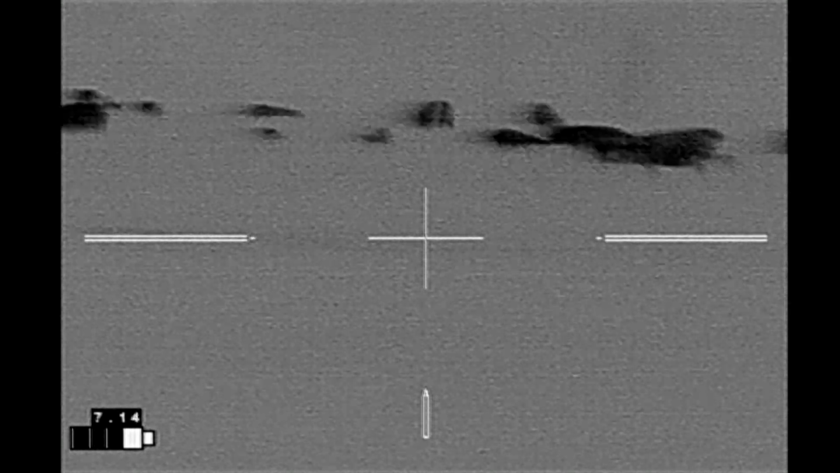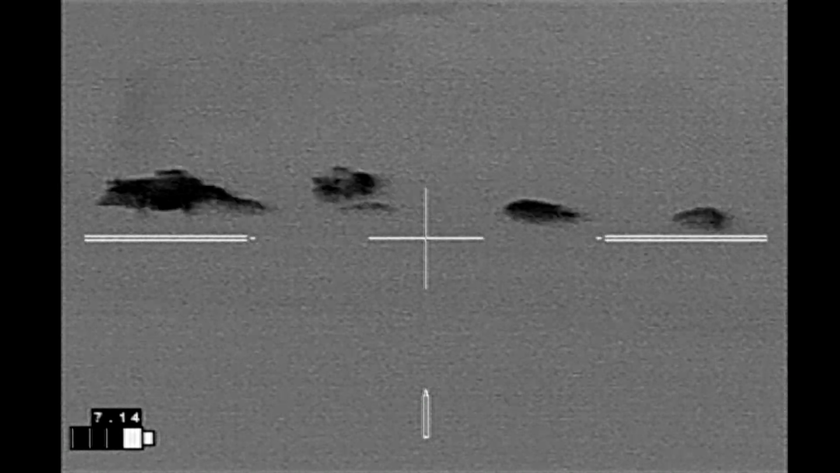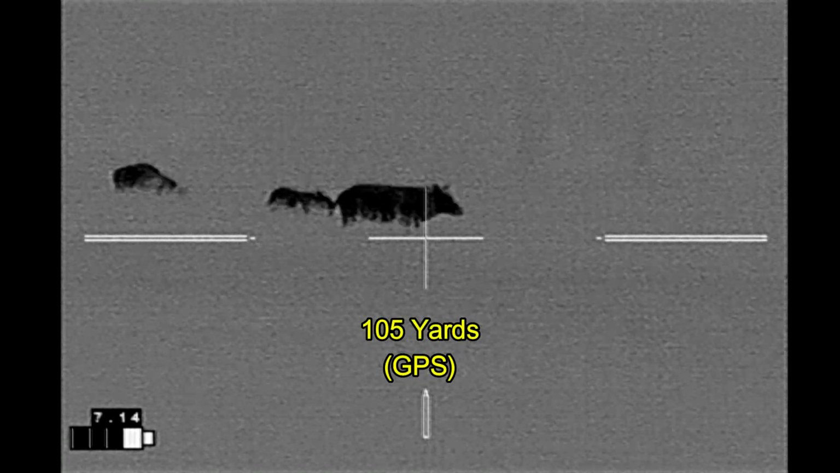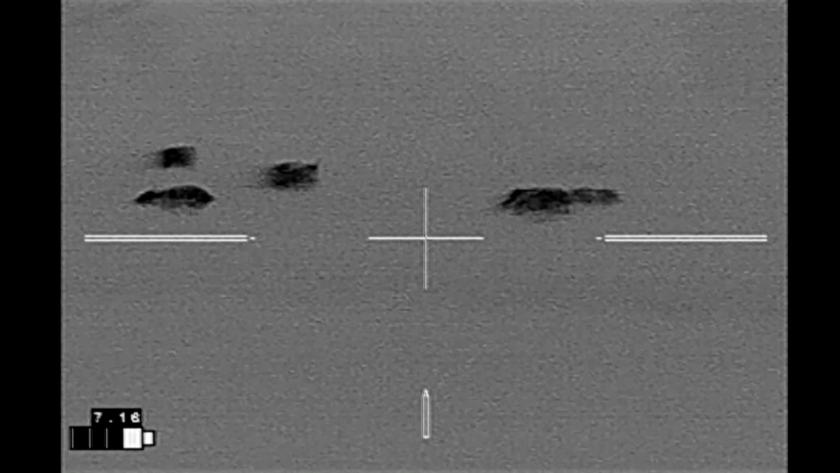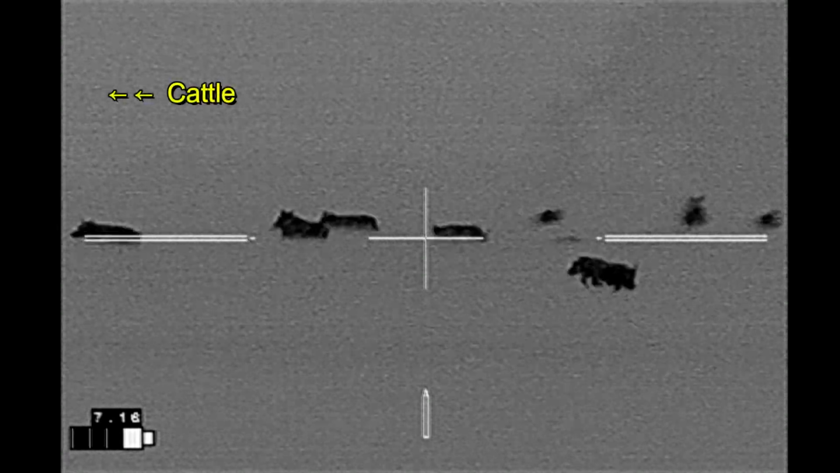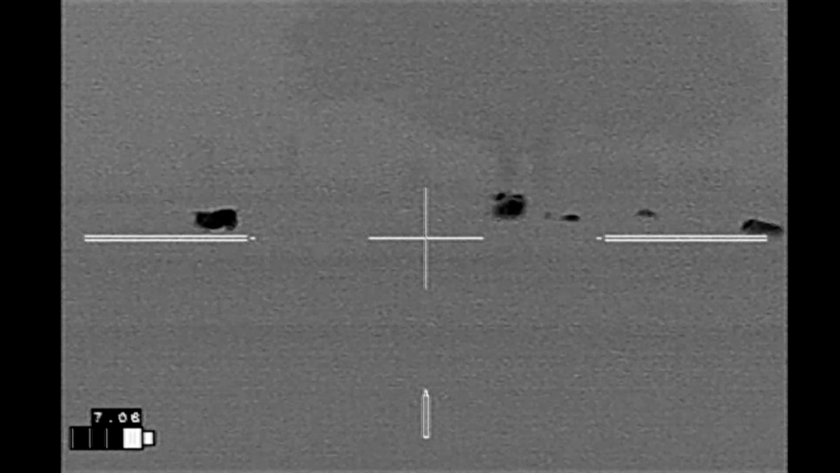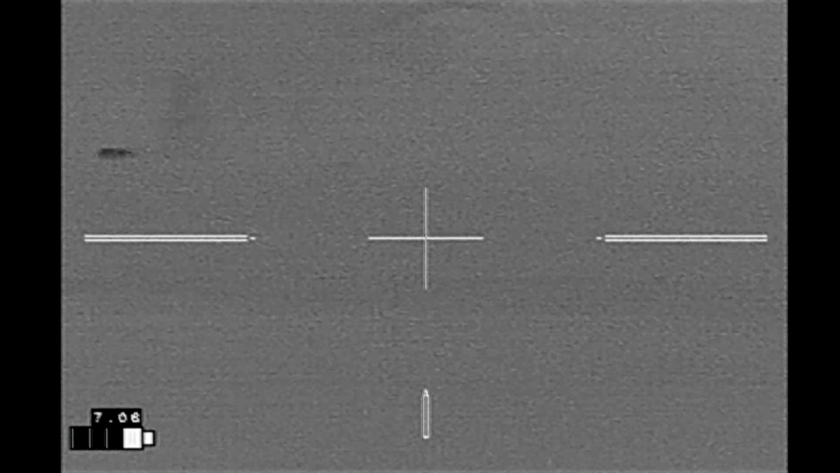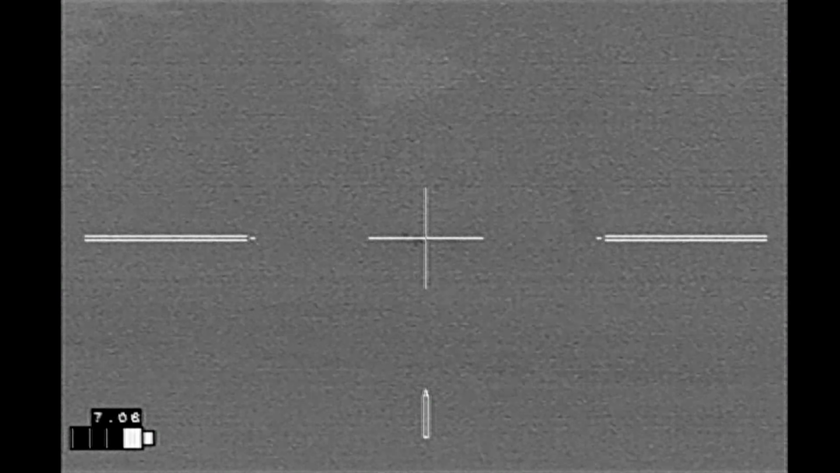And here I moved up for the last time. Quick survey of the hogs. I'm going to take this sow at 105 yards. Cattle are off to the left, and I try a follow-up on a runner. Looks to be a little bit low. And the hogs are disappearing over the ridge that I talked about. There goes the last one.